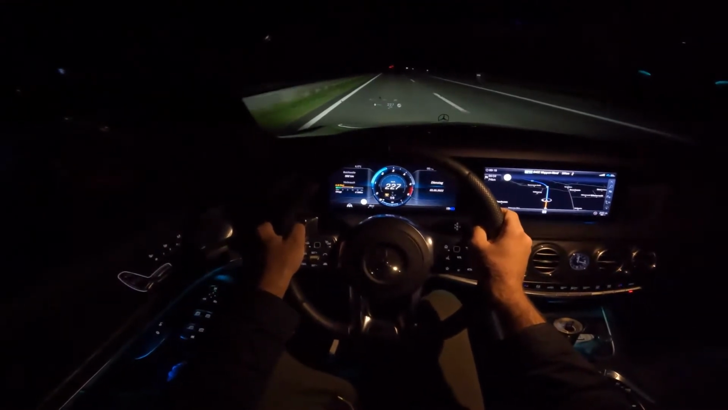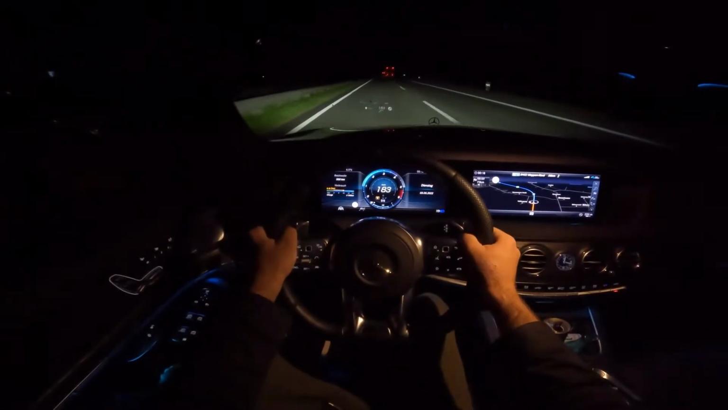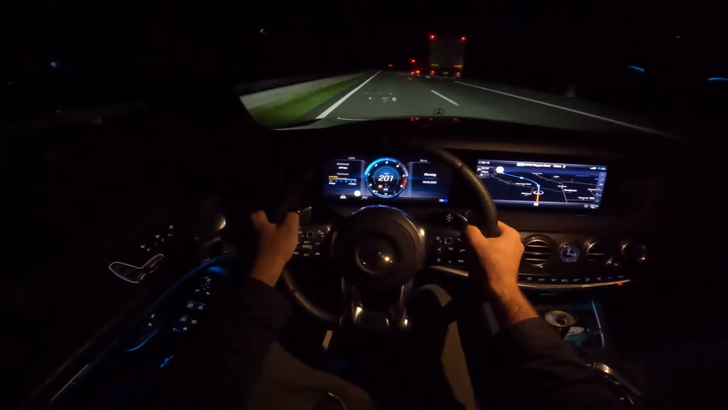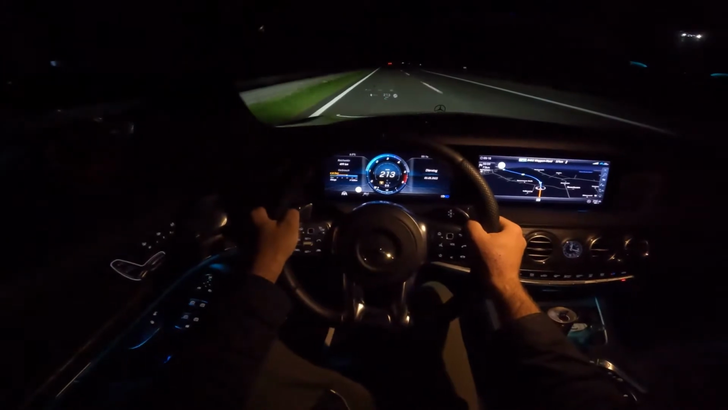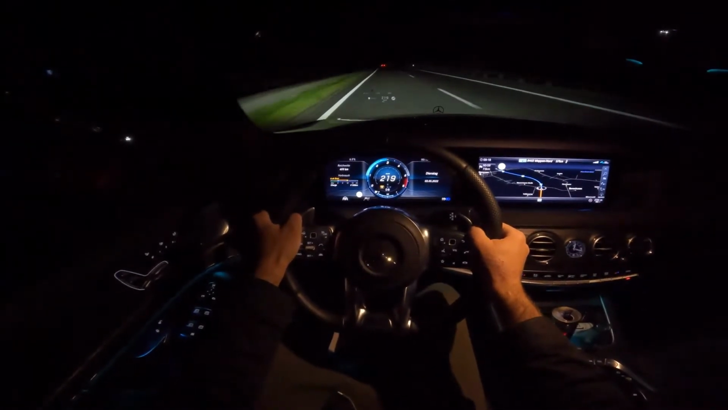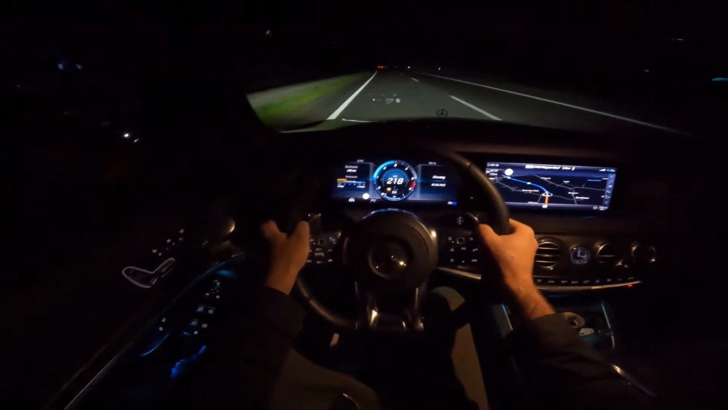Okay, someone just pulled in front, we need to brake here. So let's go again. There's a corner right here.